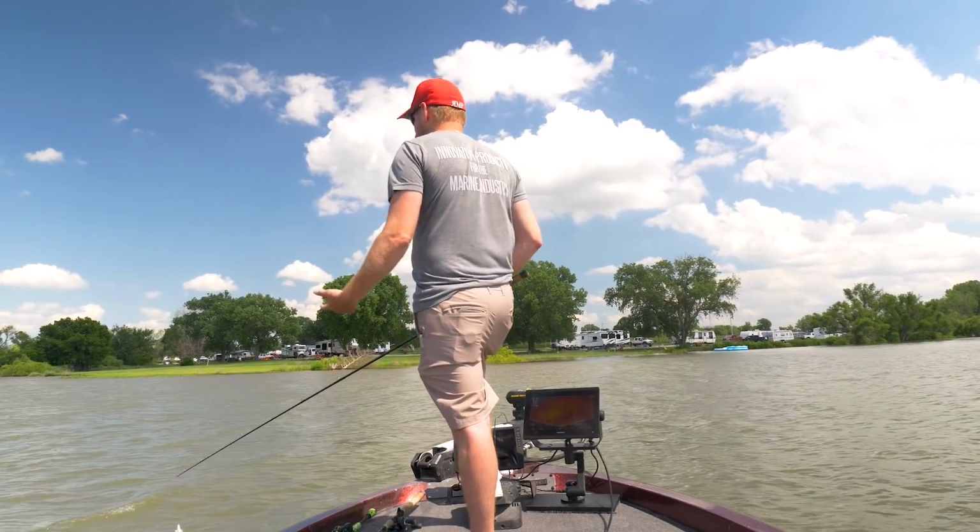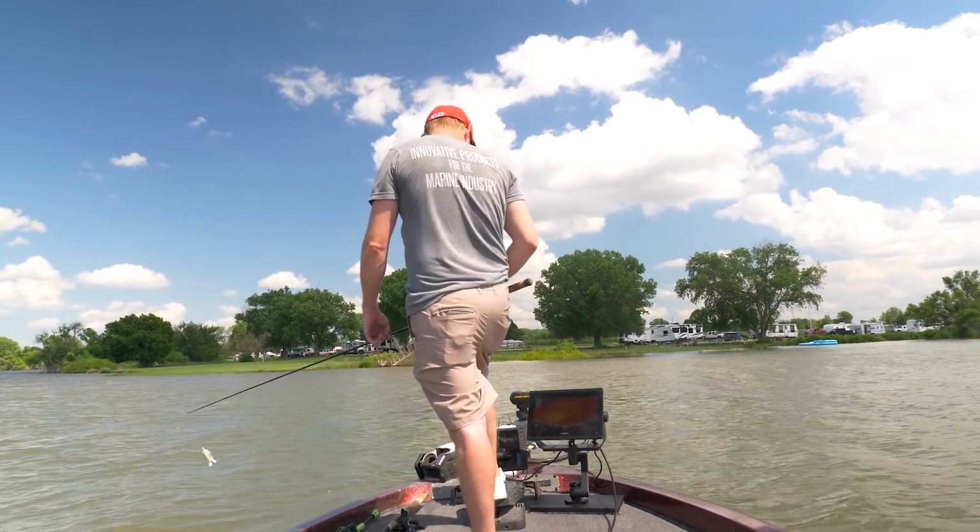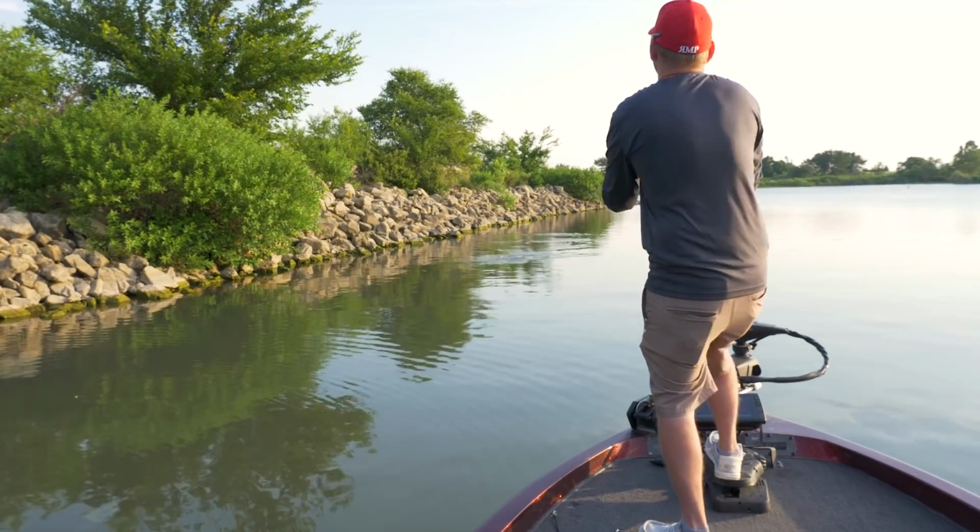If they're up in the willows, I love pitching and flipping too. Just depends on what they're doing. I just like catching them. I don't care how, I just like catching them. Got them.